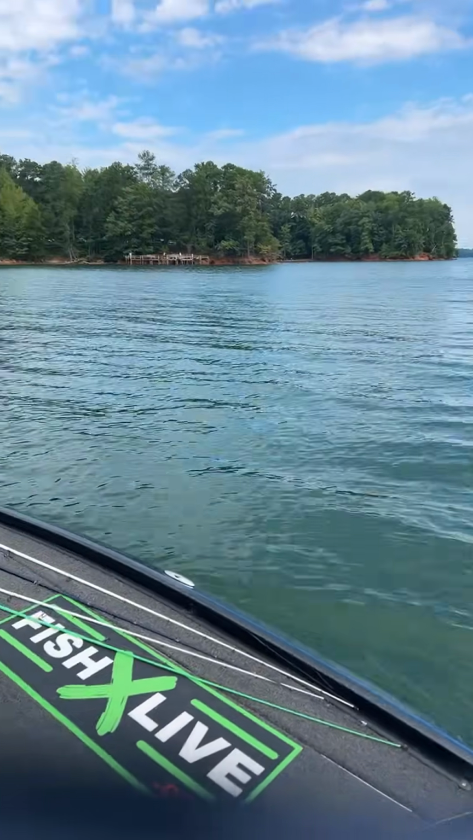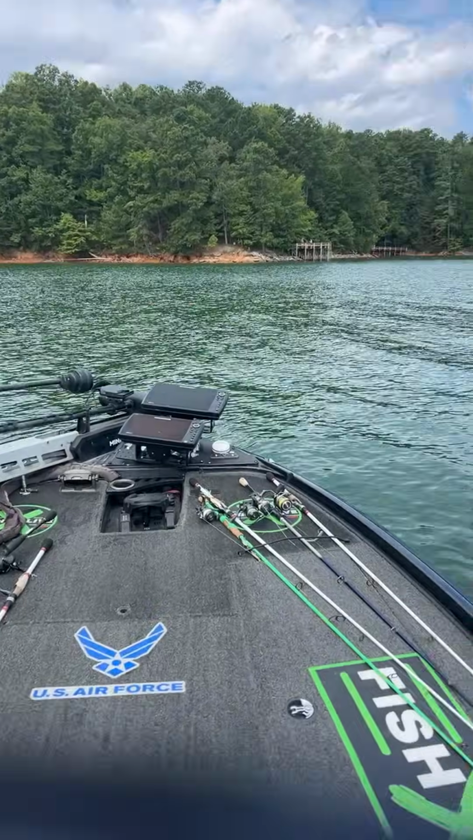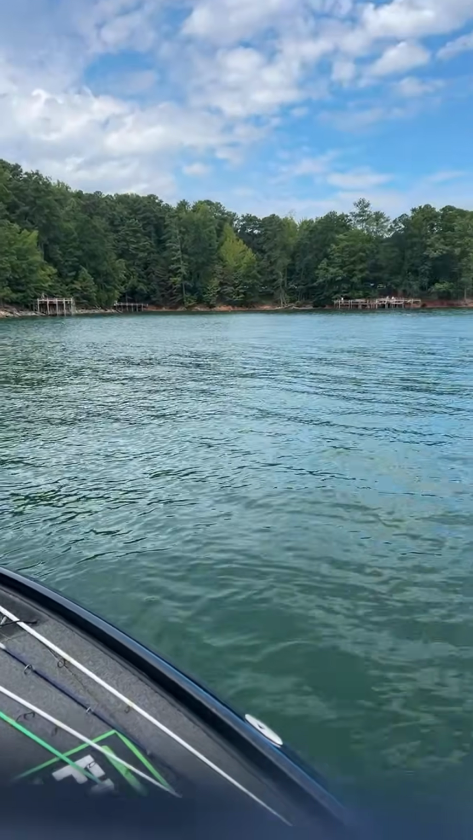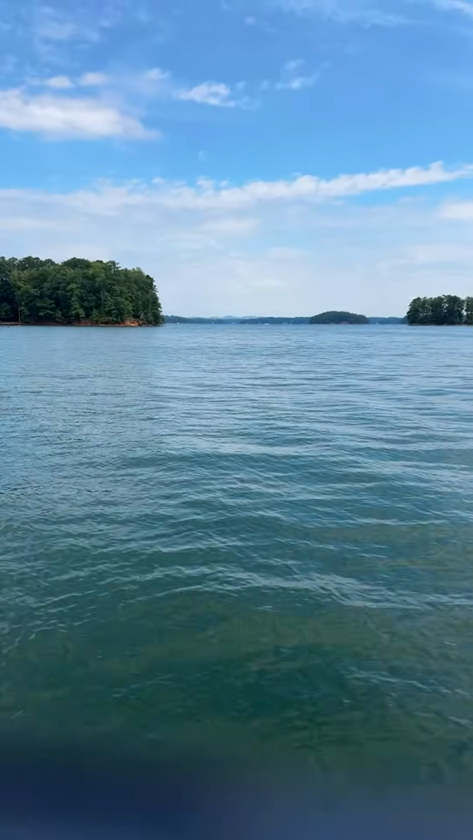Neighborhood angler, MoneyBass, out here about to do this thing we call Bass for Cash. What's today, guys? I think it's Labor Day, right? Shout out to everybody out here enjoying the nice outdoors, spending time with your family, all that good stuff. But we're going to be out here for a good time, not a long time at all.